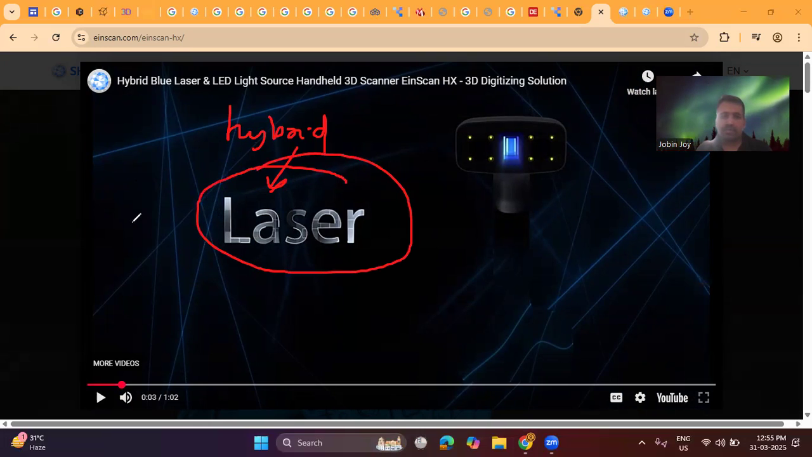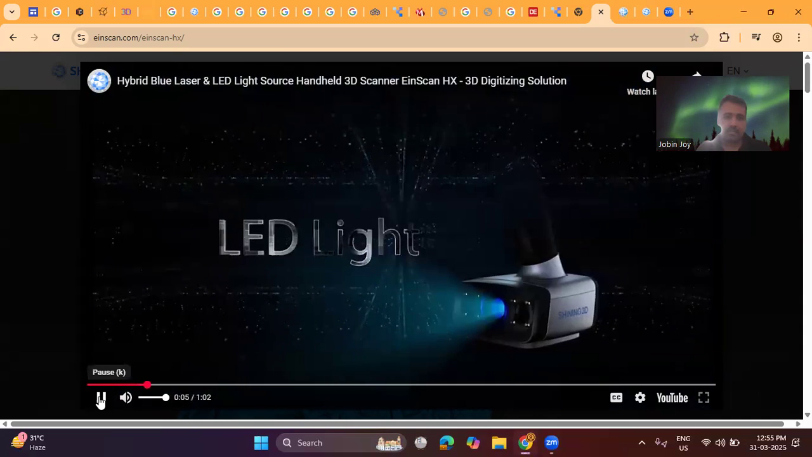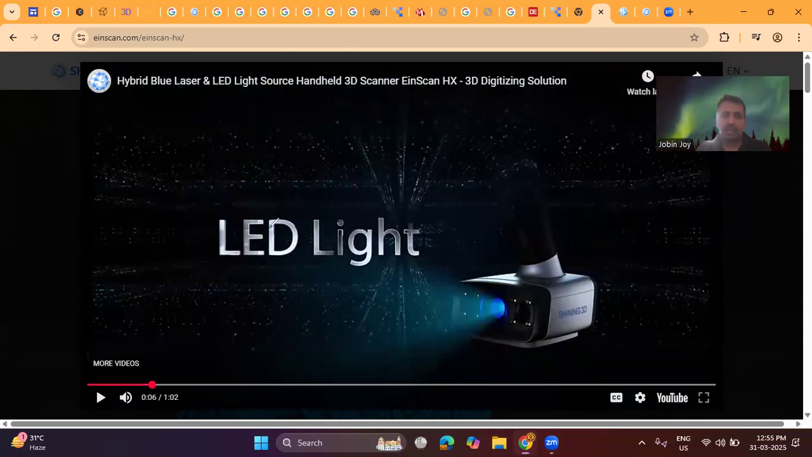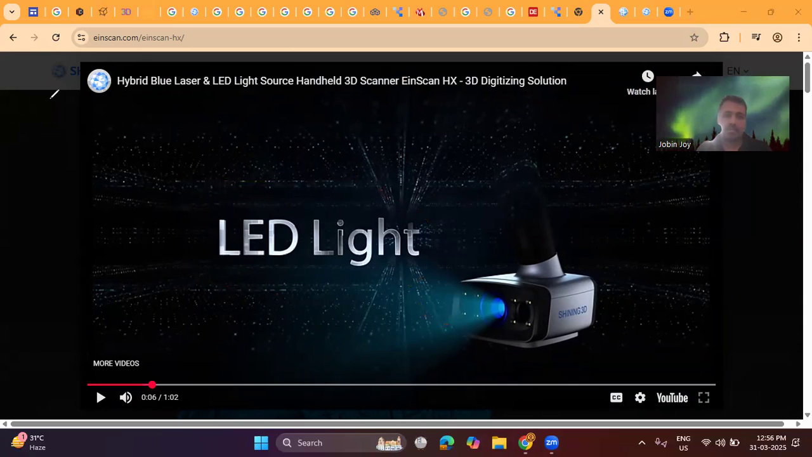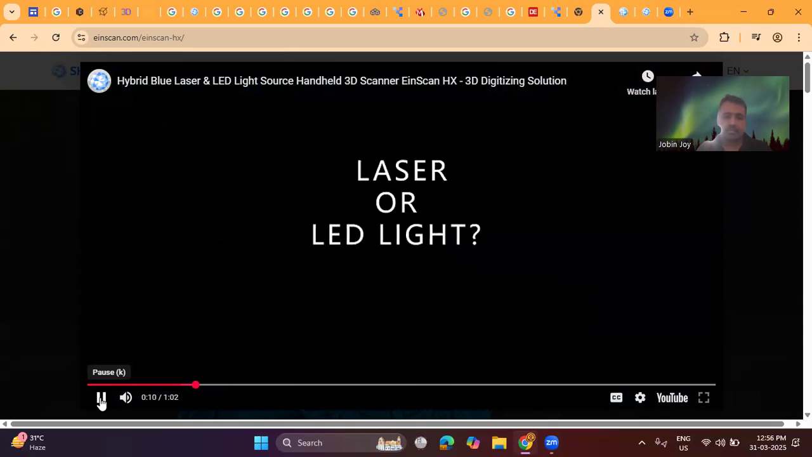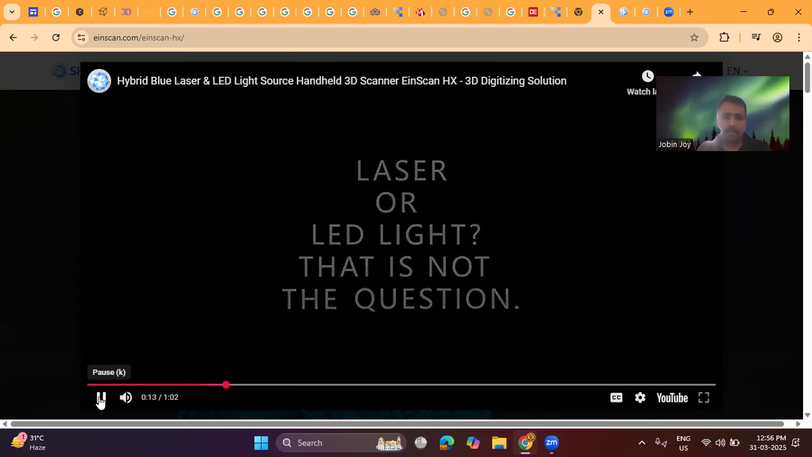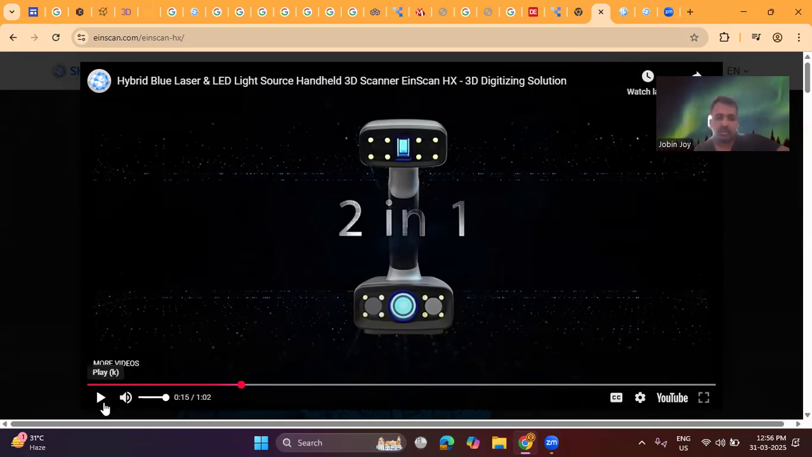The first important point is that the laser light source is used to scan the object, and the second one is the LED light, which is also used to scan the object. So this is a two-in-one. Two-in-one means this is a hybrid scanner, using a blue laser and an LED light source to scan the object.